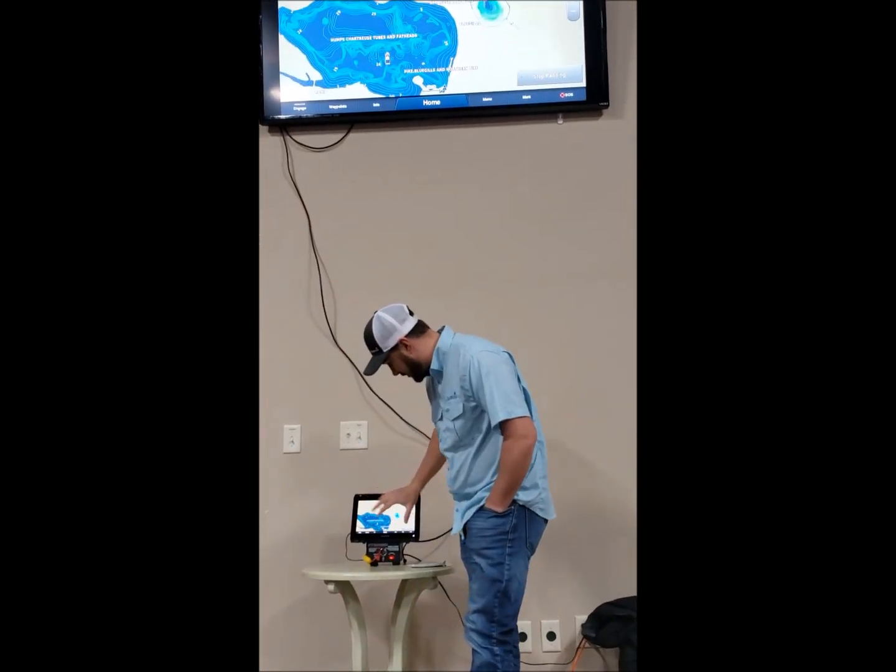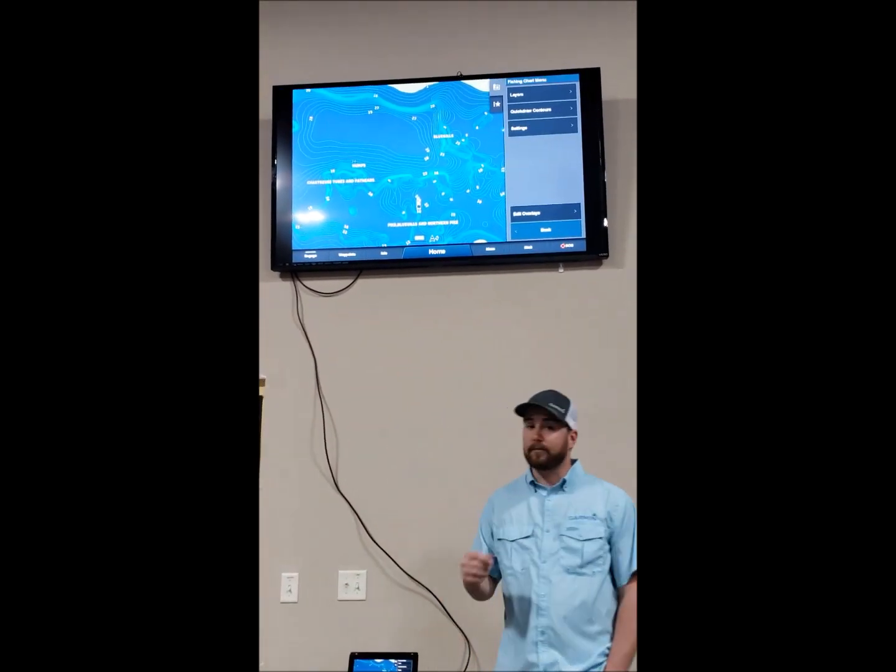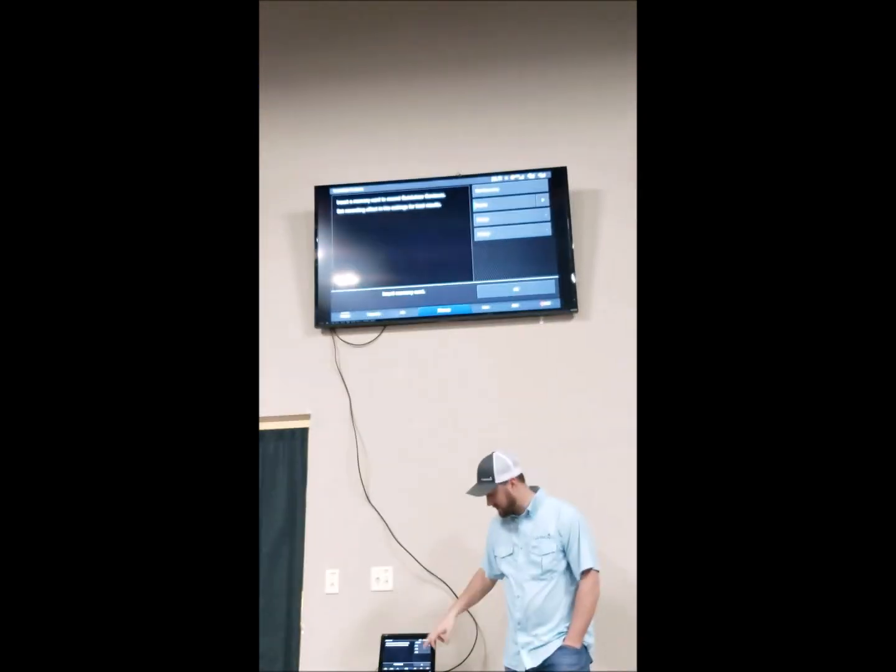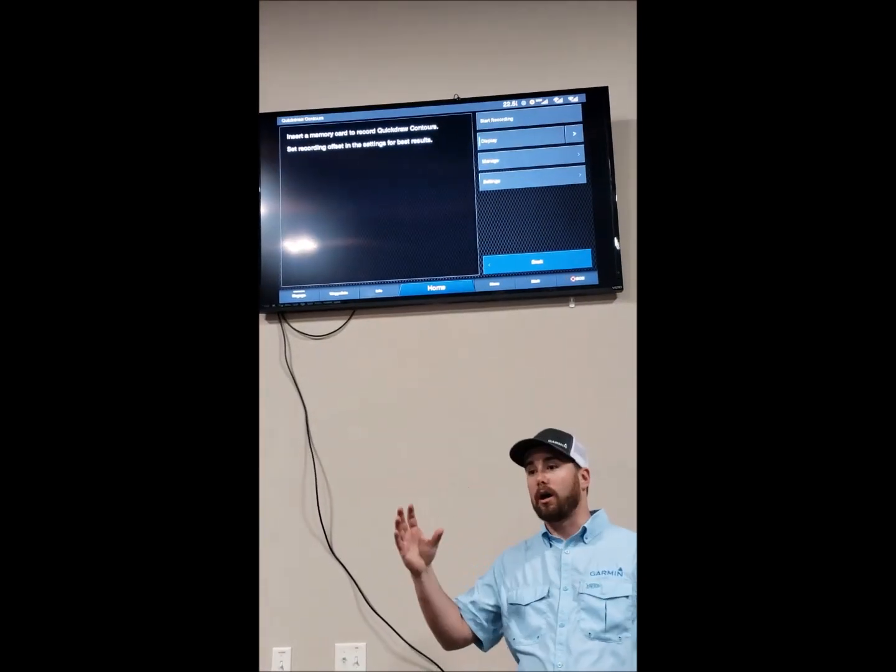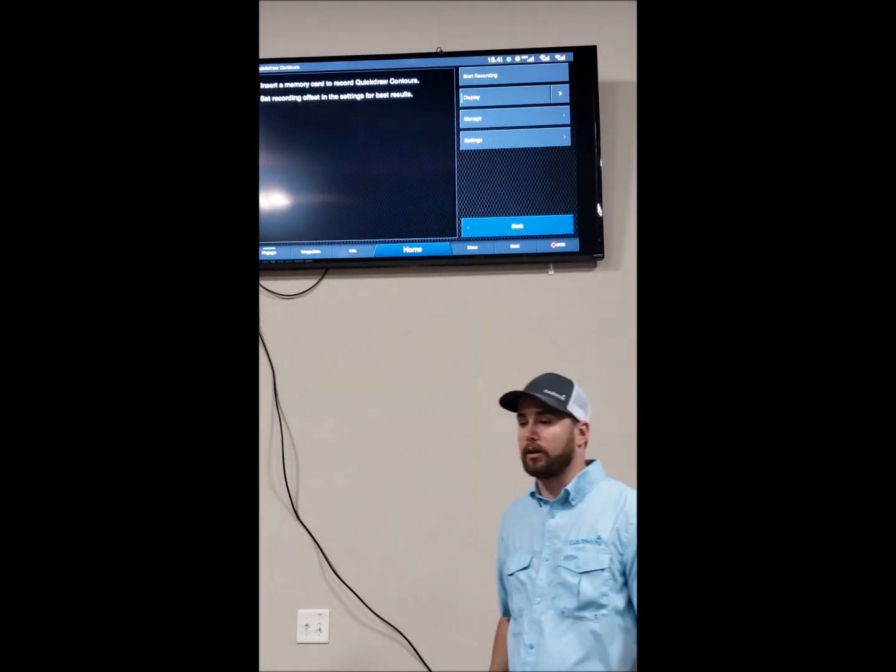So if I zoom in here, you have to have an SD card in the unit to save it to, but we'll just go to menu, which I did here, and then we'll go to quick draw contours, and then we can start recording. Now it says insert memory card here because I don't have one in there, but it'll actually start drawing the map right over the screen for you, and you'll see those contours coming up.